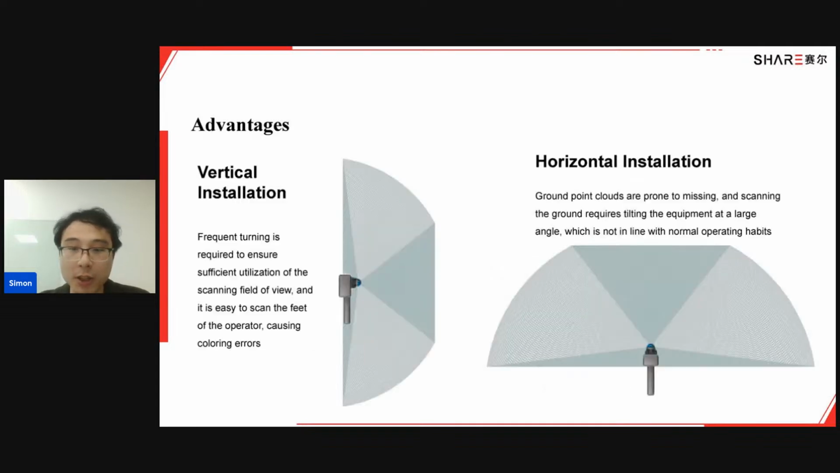There are two traditional ways to install the LiDAR. One is vertical and the other is horizontal. When you install it vertically, the area above and in front of you cannot be scanned so smoothly, so you need to frequently turn your position and your face to make sure there are sufficient images and point cloud data.